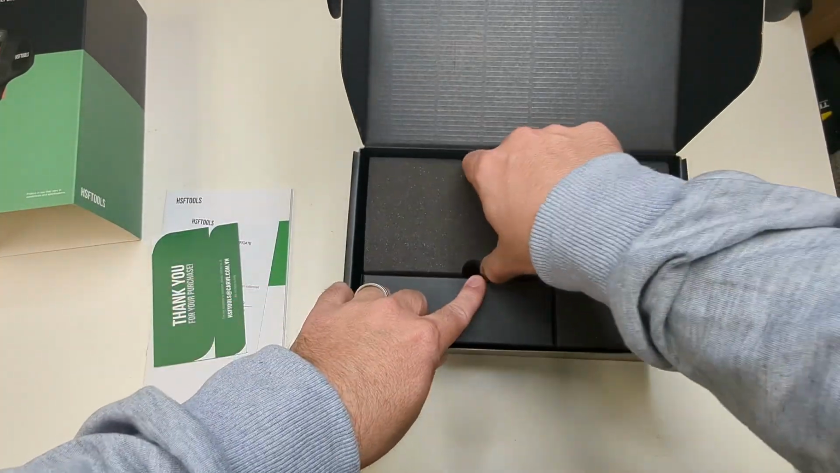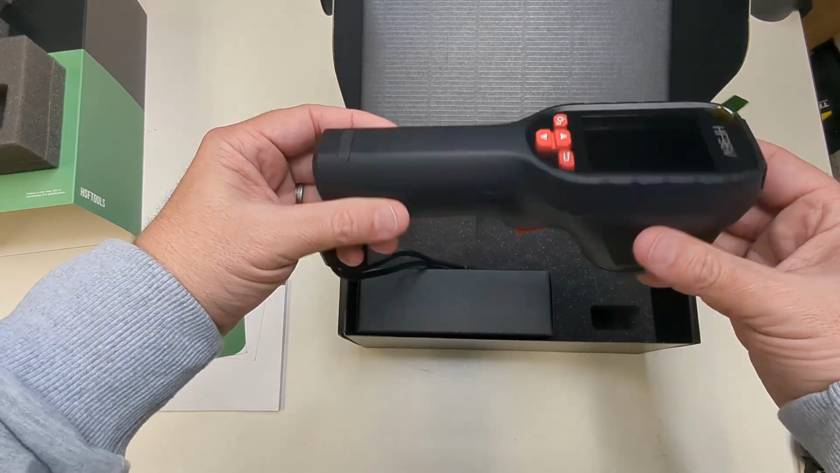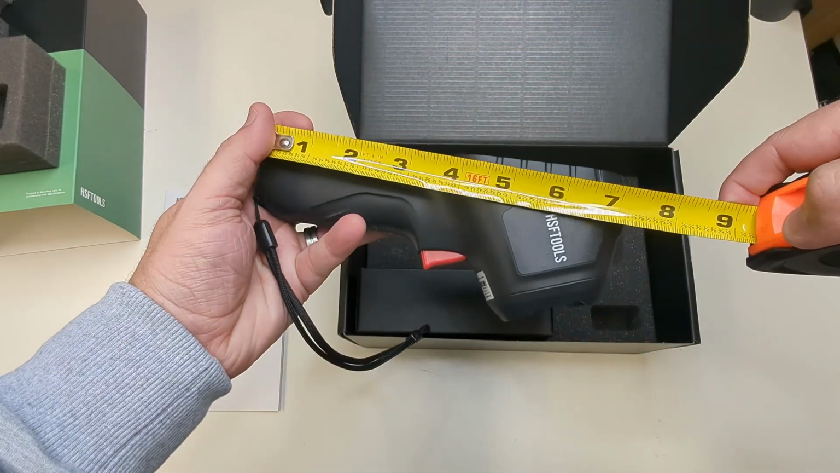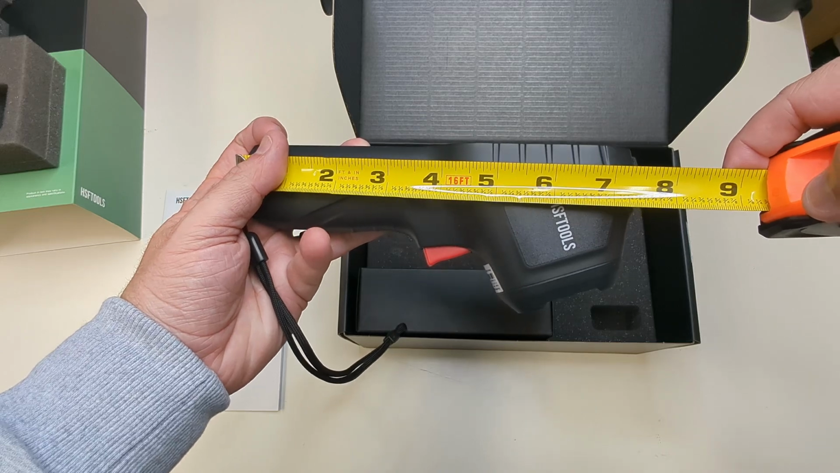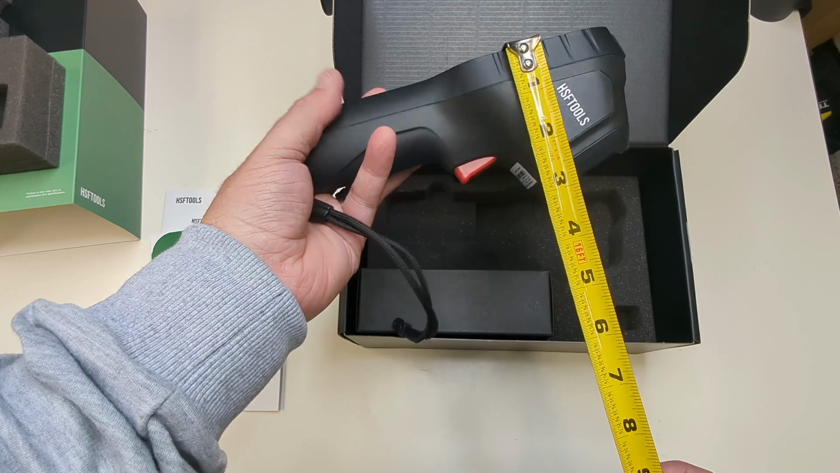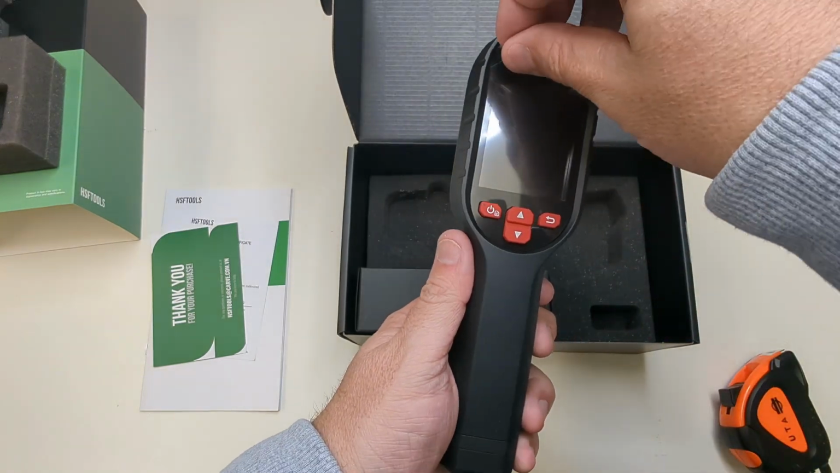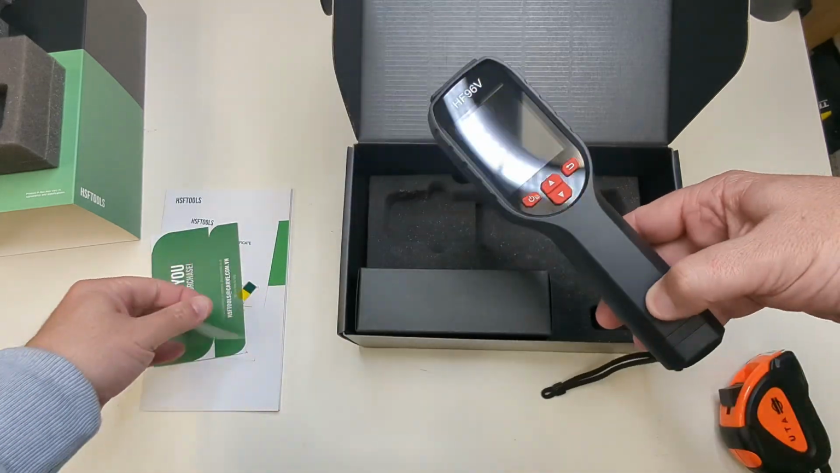So here is the actual camera itself. So just want to give you some measurements. So it's about 7-8 inches long. It's max, it's 3 inches thick, and then probably 2 inches wide. Yeah, 2 inches wide. Here's your LCD screen here that has all the stuff here. Peel that off. I'm going to set this here again.